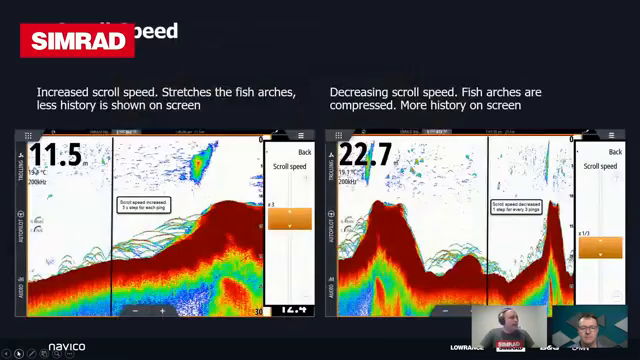Alrighty. Scroll speed. On our machines, we allow you to adjust the rate at which the image scrolls across the screen. There can be a couple of different purposes for that. On the left-hand side of the left image, you'll see a normal scroll speed, and you can see these nice big fish arches in here. Then after the black line, we've increased our scroll speed, and what that does is stretch the targets out and elongate them.